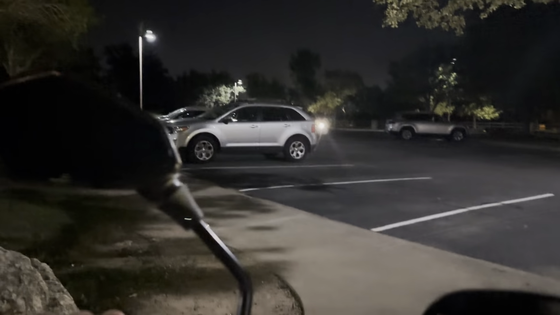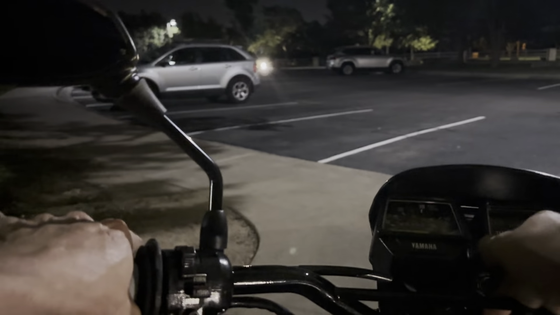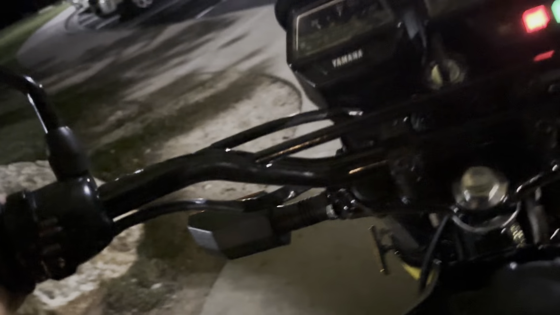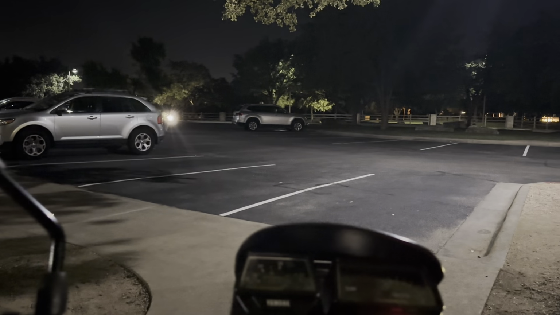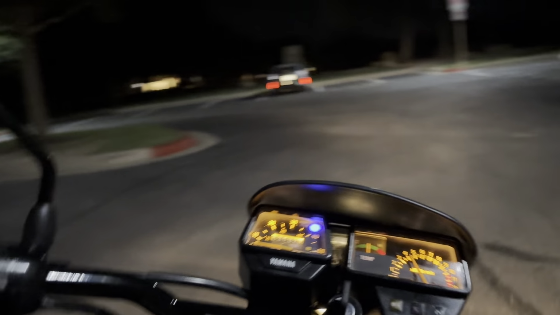All right, let's get this thing going. Camera's not moving. Everything seems to be pretty good. Turn my power back on. I've got a little kill button here. So we got the power on, we've got the switch on, and we got the gas on so I don't run out of gas like I did last time. And we'll just put her in first gear, roll her a little bit down the curb and let off the clutch. There we go.